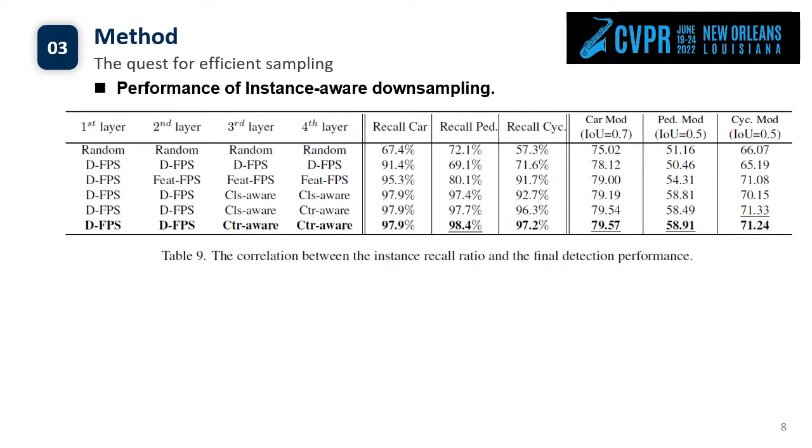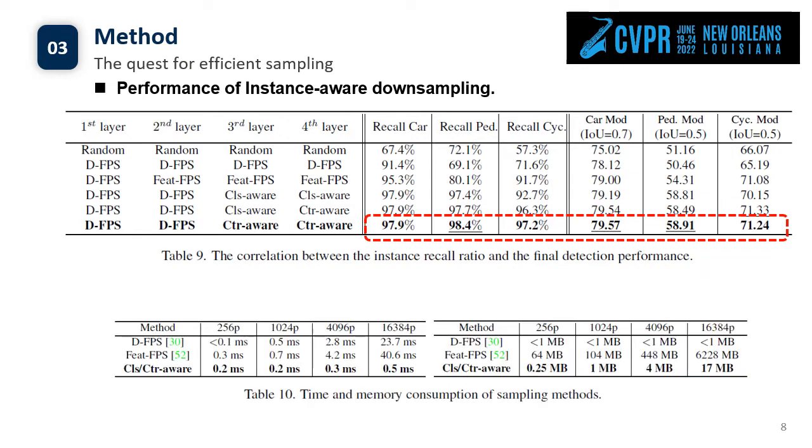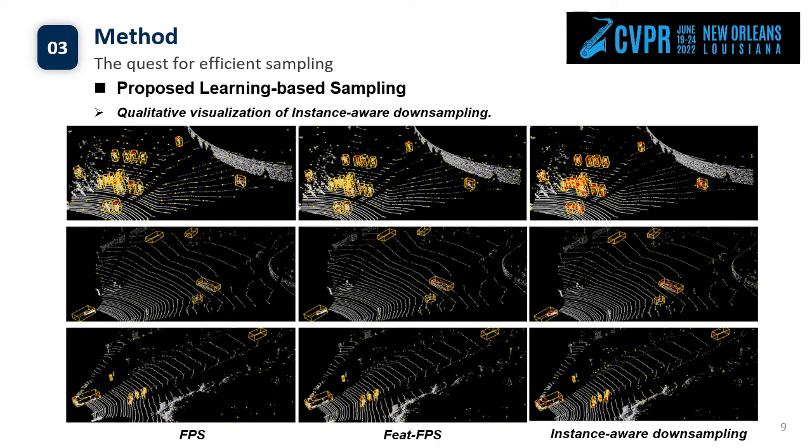We evaluate the performance of the proposed instance-aware downsampling and find it can achieve high instance recall with also accurate detection. Additionally, it is extremely efficient. Then we show the qualitative results with FPS and feature FPS.